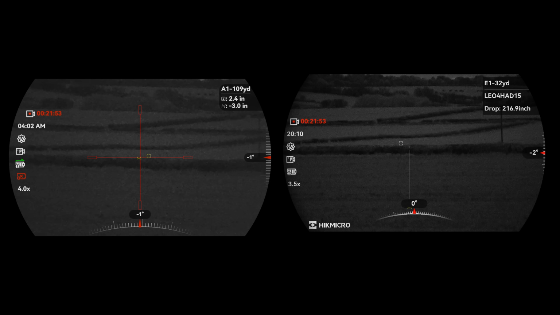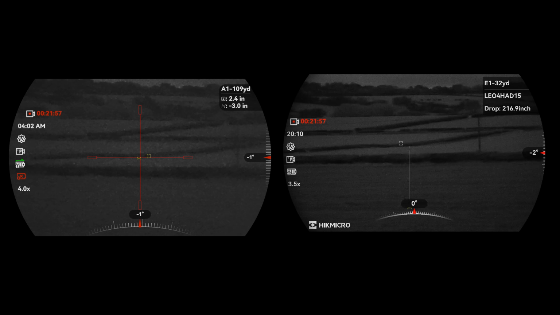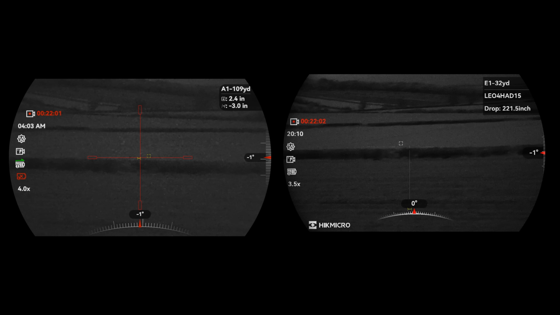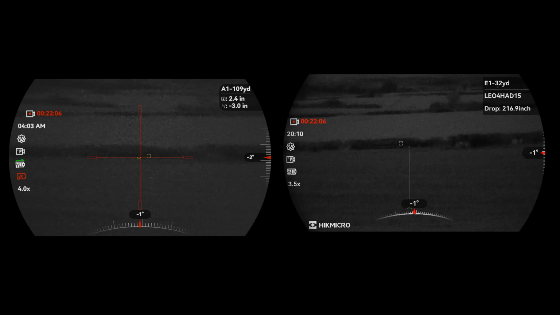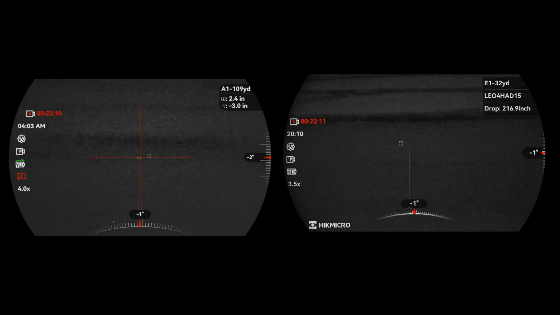It's definitely suffering with a smaller lens on the Pro. As far as I'm concerned, that's got to be the reason for it. I would say it's got a better sensor, better software, so that's a little disappointing, but we'll see how it works in practice in the real world.